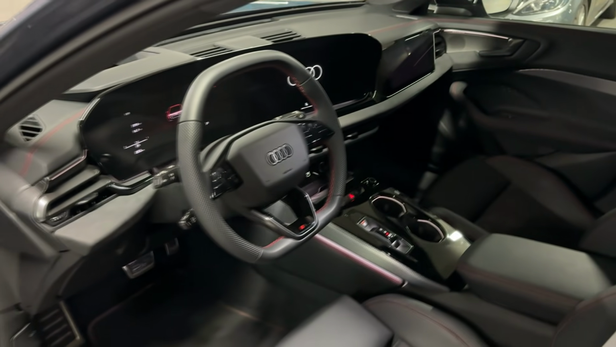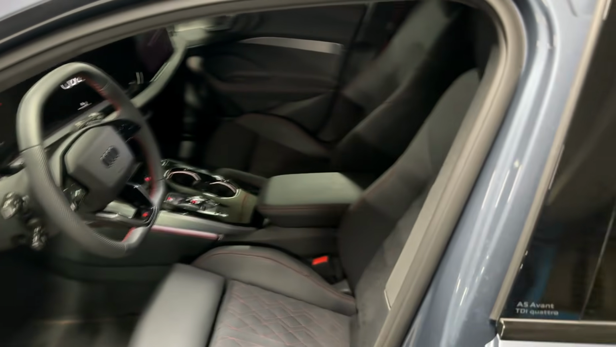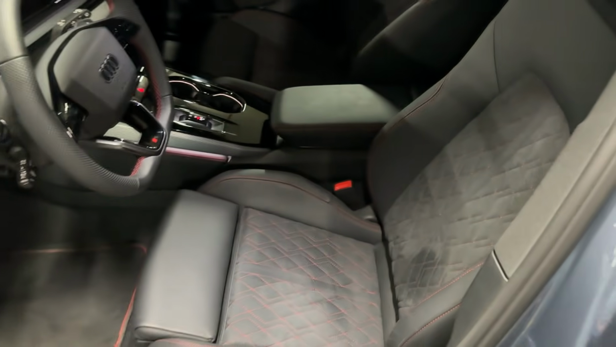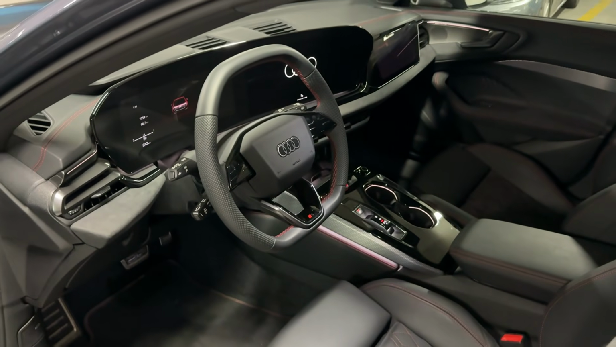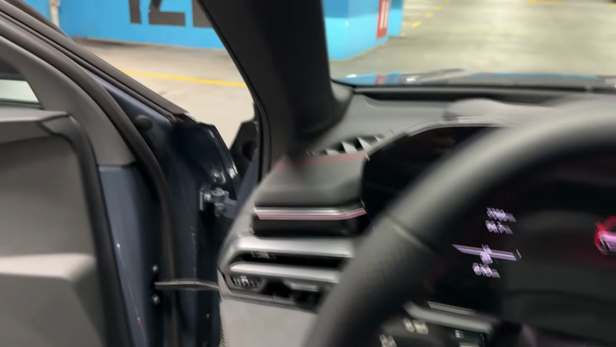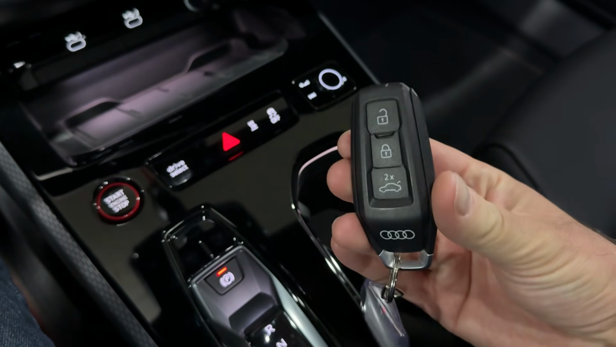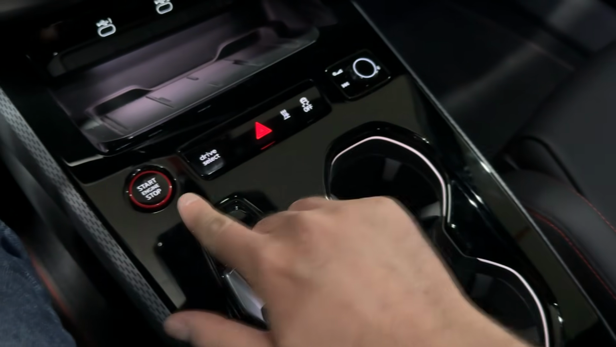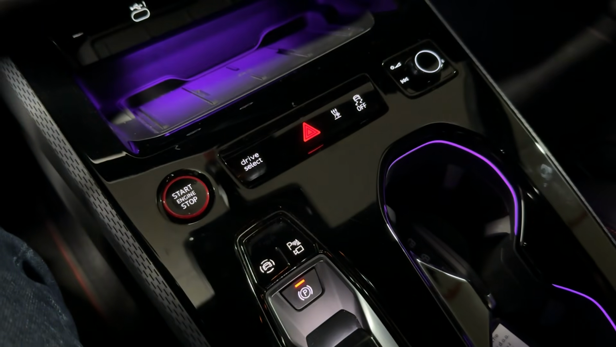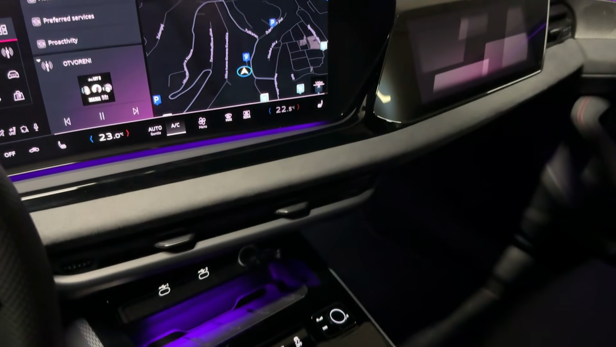And here is how it looks with the 3 screens here on the dashboard itself. Let me also show you the seats. Very nice design, and also they are very good. I've been driving this car practically for the whole day. So now without further ado, let's jump inside. I will put the key here, and by the way, this is the key. The start engine button, and we are now ready to go.